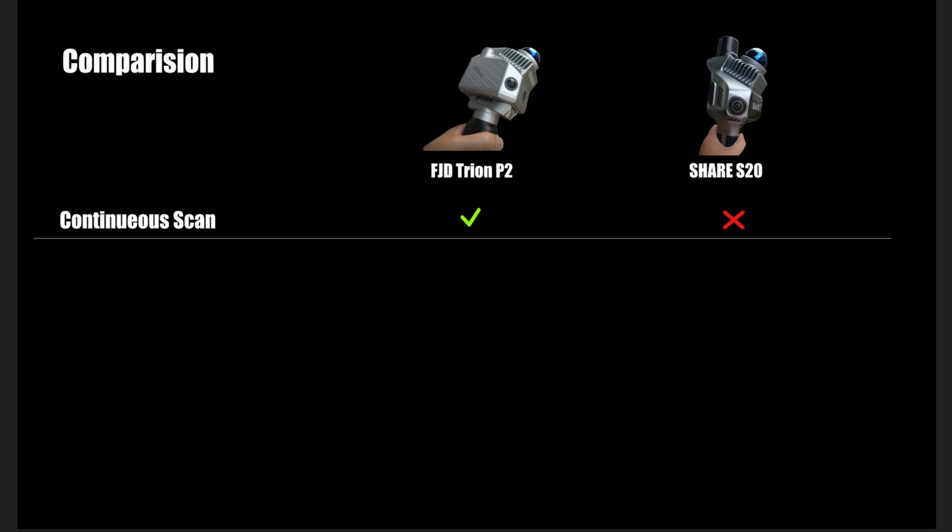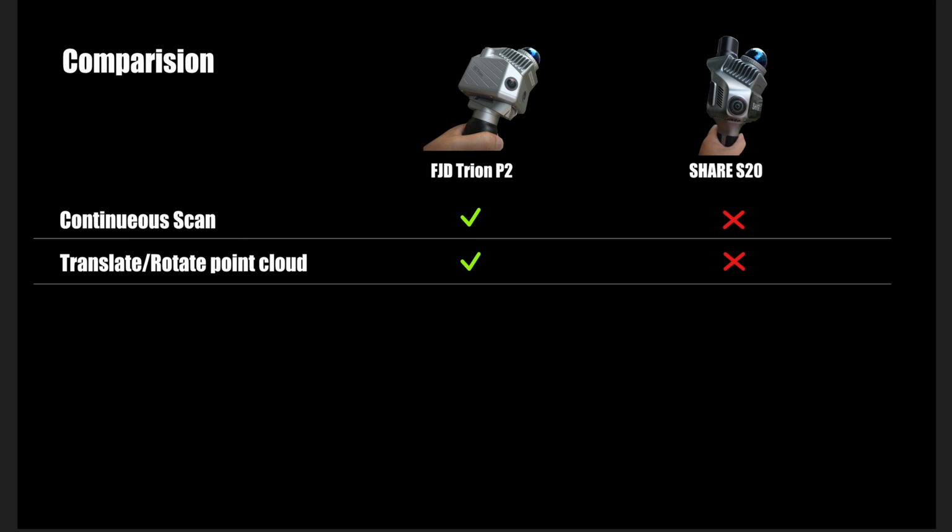Okay, next, the Trion P2 has a function called continuous scan that lets you stop and resume the scan, and the scanner will merge these 2 scans automatically without using the software. The Trion model software is CloudCompare based software, so it has more features that you can use to translate, rotate, level the floor, or clean up.